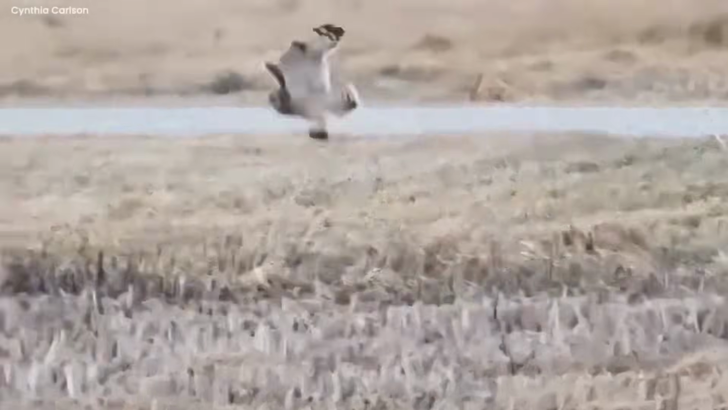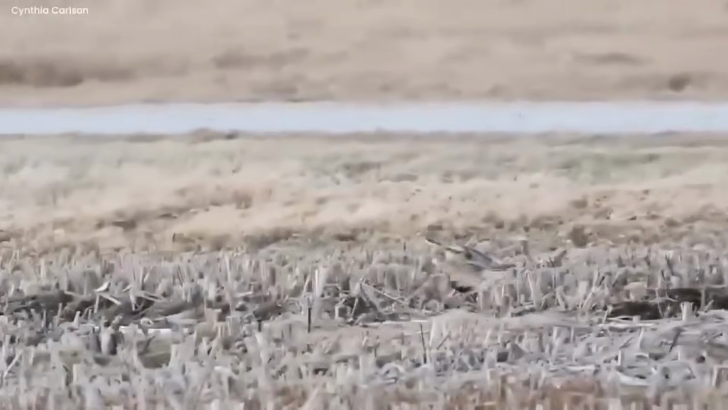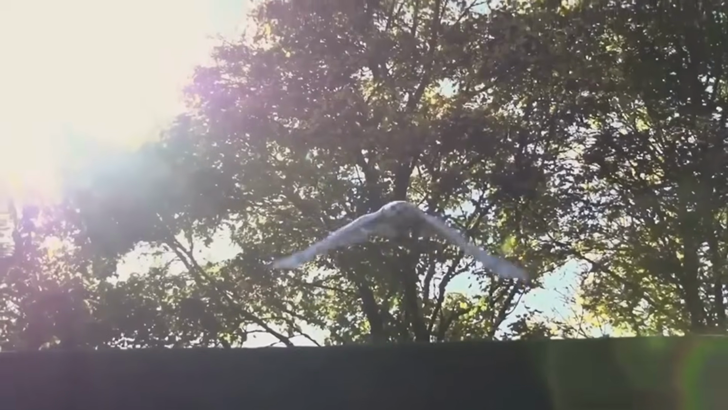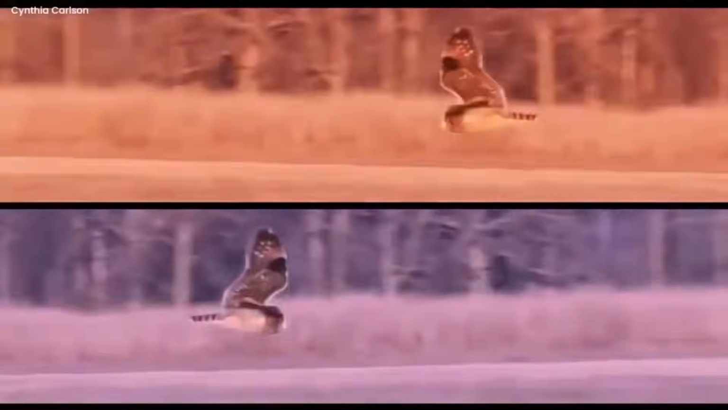In this wondrous display of avian grace, nature had woven a tapestry of curiosity and awe, a testament to the marvels hidden within its realms. This extraordinary sighting reminded us that even in the simplest and most unassuming moments, nature never ceases to amaze, offering a glimpse into its secrets that transcended language and borders, a gift for all to cherish and marvel at.